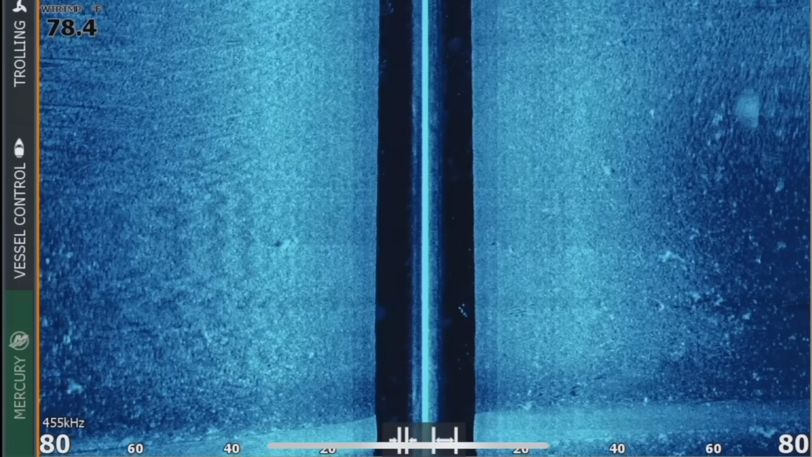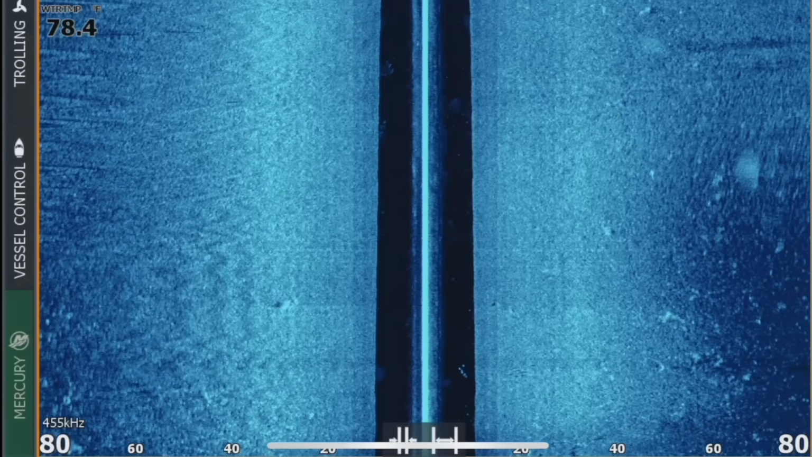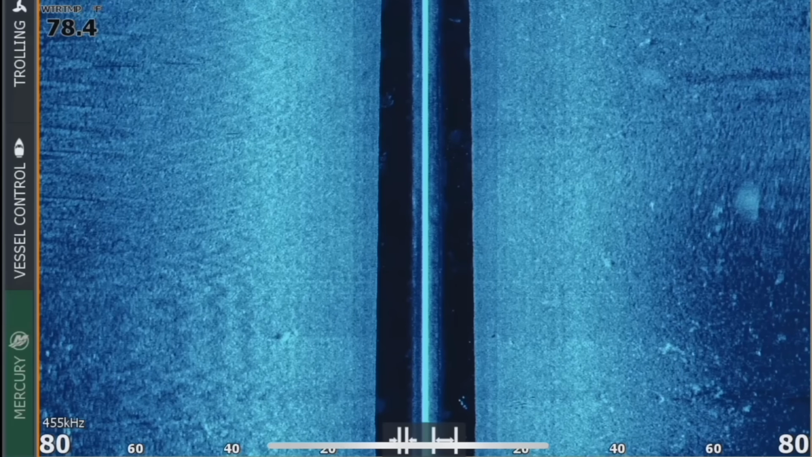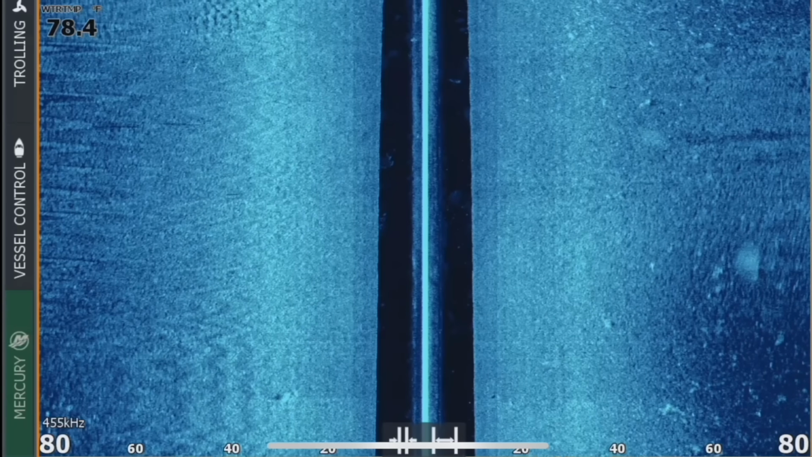So that's another interesting one right there off to the left. Those are some old bluegill beds that you're seeing right there on that palette, and they're gonna be right next to this house foundation. I mean, this is gonna look really, really good on side scan here.